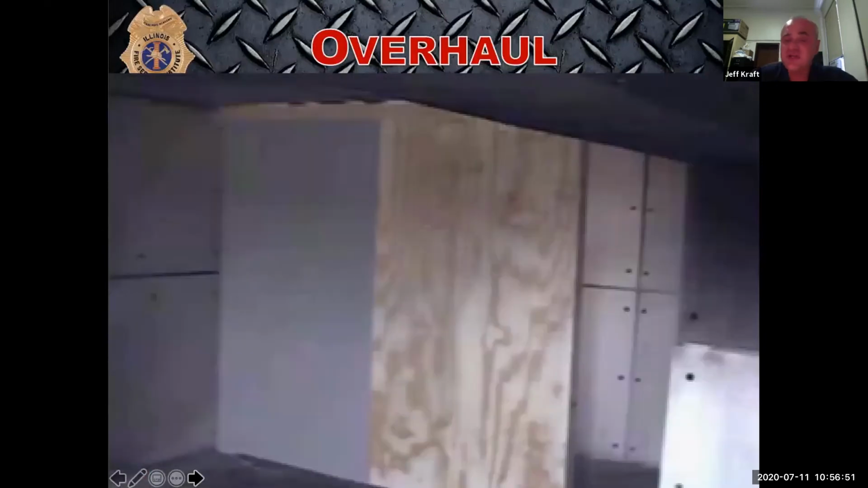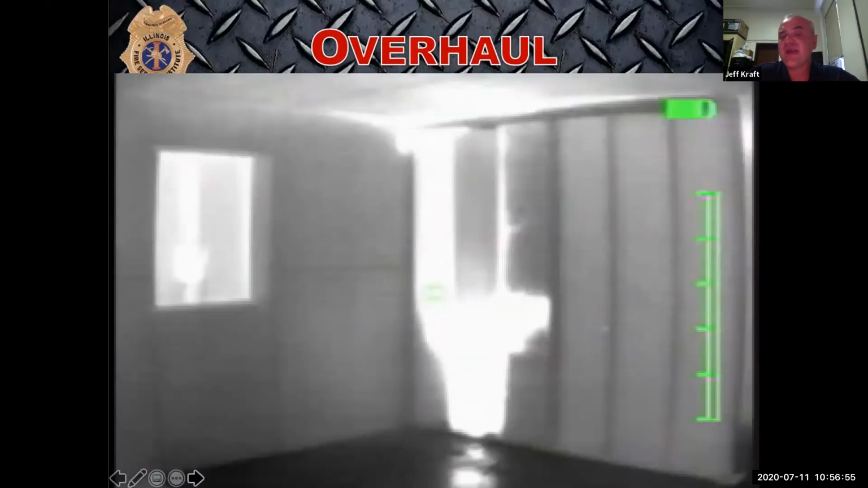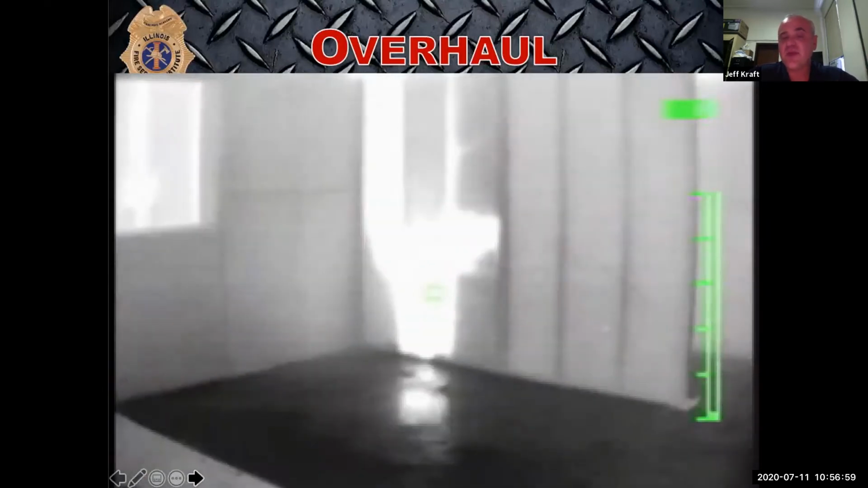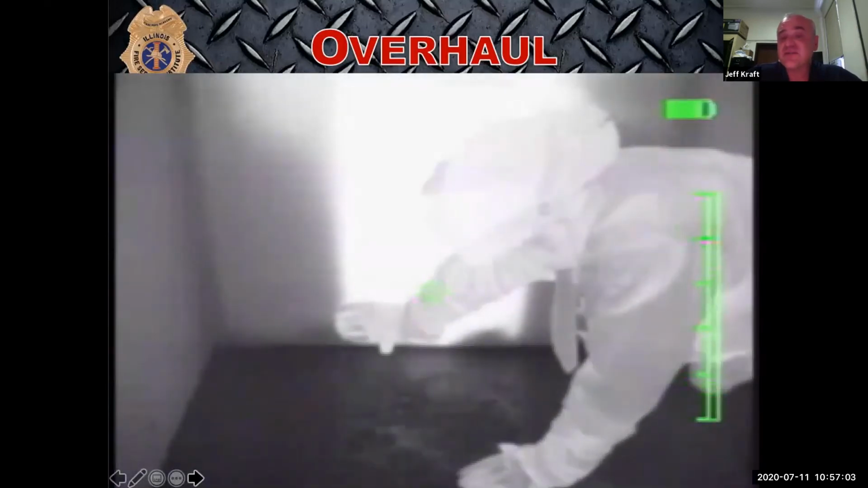How we can use it for overhaul. When I scanned the room and looked at it with my eyes, I couldn't see anything, but with the camera, I can see that one bay is hotter than the rest of them. That would be the bay I would check first to see if there was fire behind it. If I don't have fire behind that one, I probably wouldn't rip the entire room apart. For this to even show, all we did was put a lamp on the other side of the drywall. All it is is a light bulb giving that heat signature from the other side of the drywall.